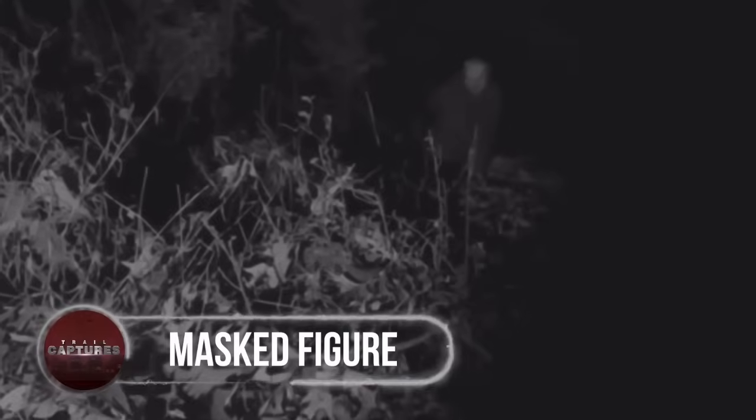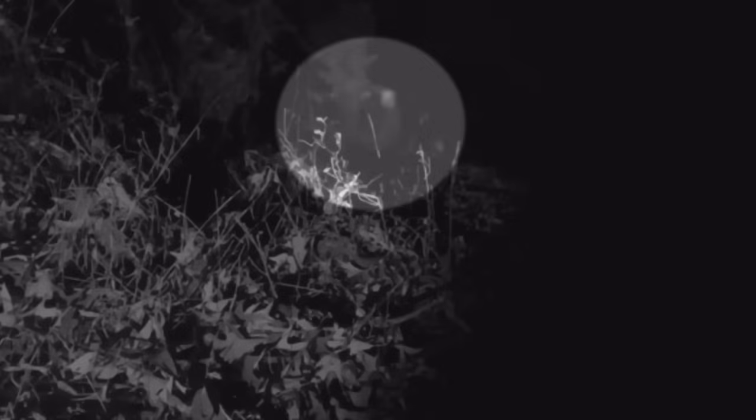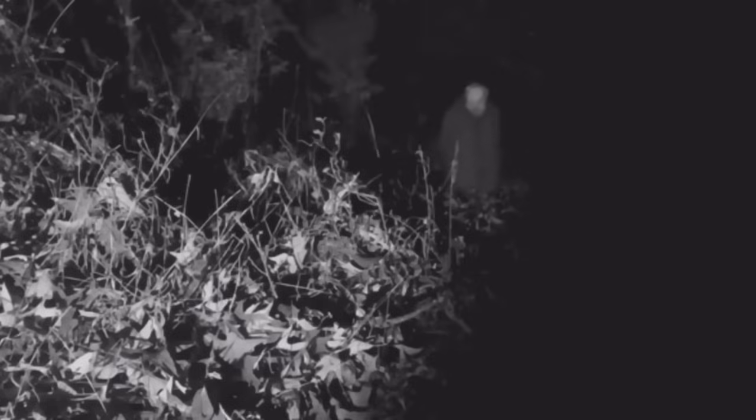Masked figure. Okay, I'm not here to misguide you with this one, as it does look like a person. But isn't that creepy too? A trail cam capturing a man coming out of the woods in the middle of the night, and that too with a weird mask on his face, which at some angles does not feel like a mask, as it fits so well on the creeper's face.